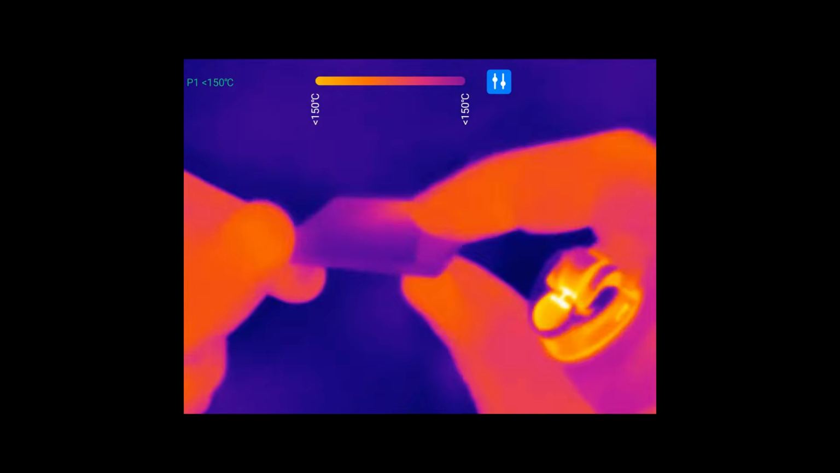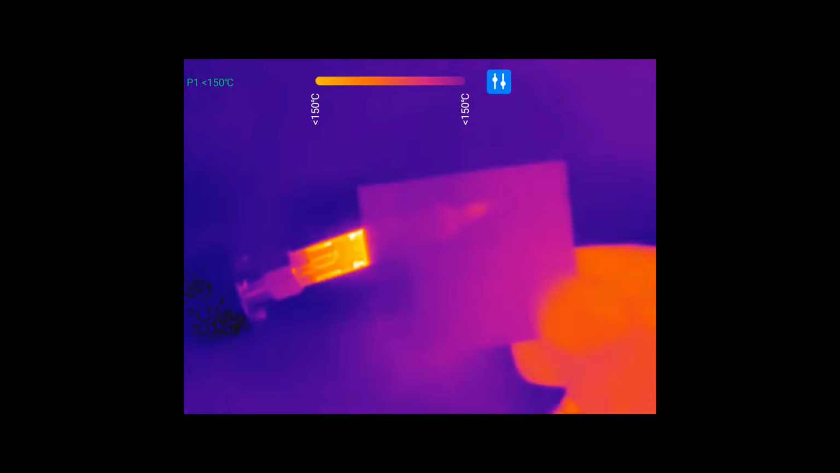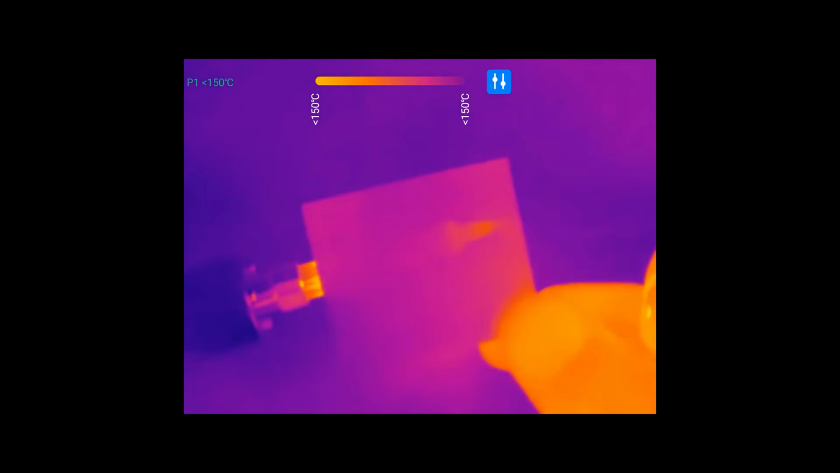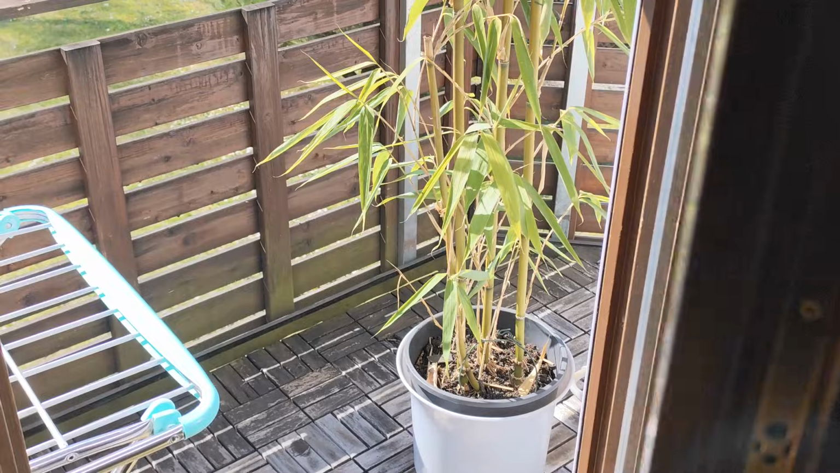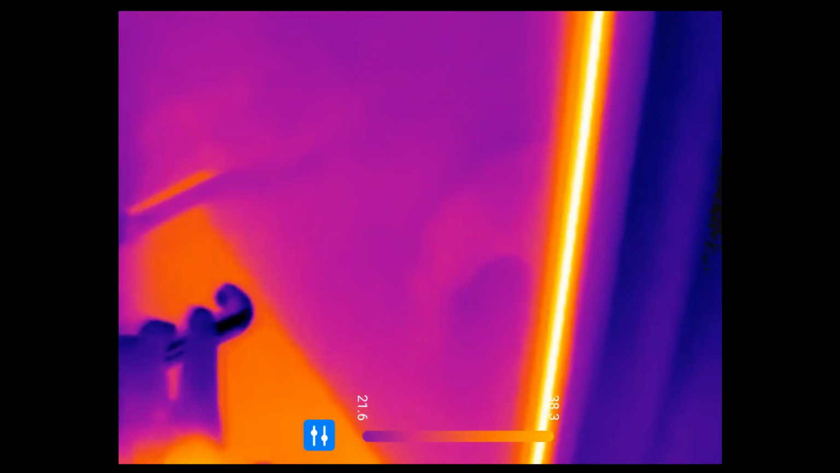Although I'm not sure of this, I think it's because the center of the flame is the hottest, and this frequency of light can actually kind of pass through the glass. Although for the lower temperatures, the wavelength is longer and actually gets completely blocked. So this is another thing to keep in mind. If you want to measure the temperature of something, it better not be behind a window because you won't be